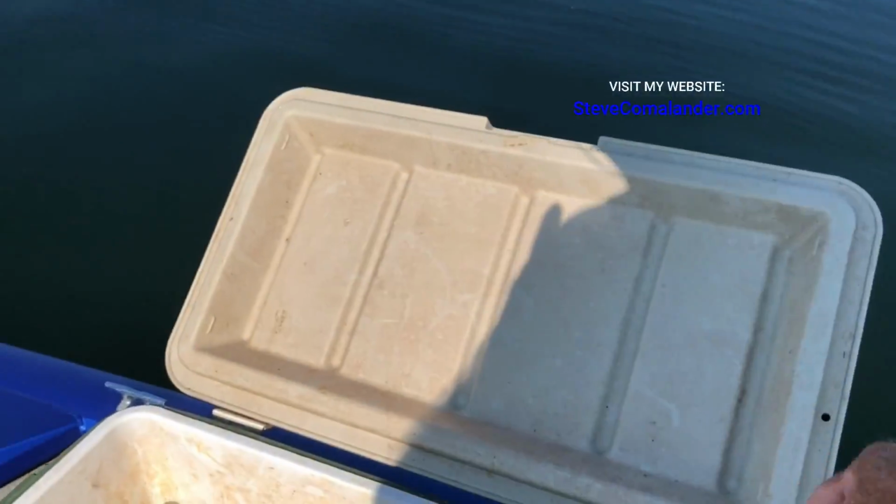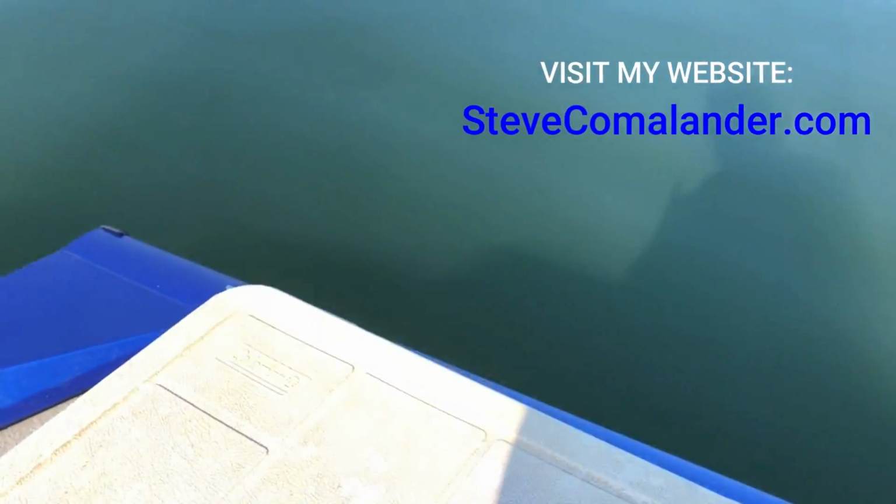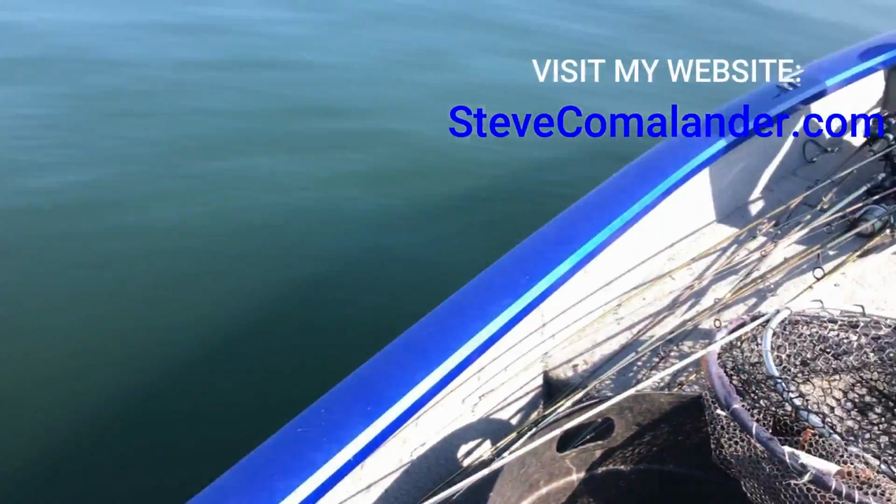You got to love that. But we got our 5. They probably weigh an average of 3 pounds. That's probably 15 pounds of fish in there. Hey, you got to love it.